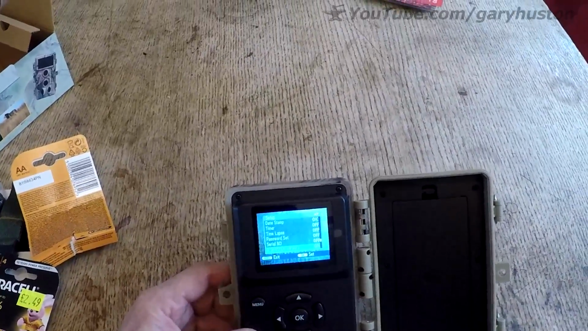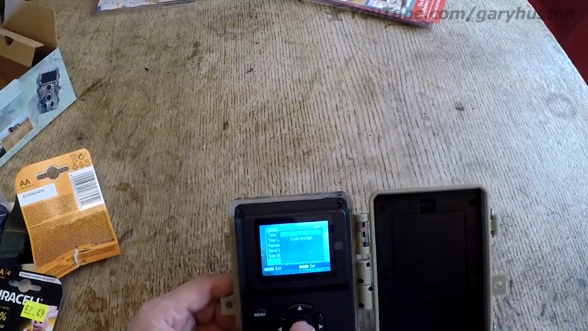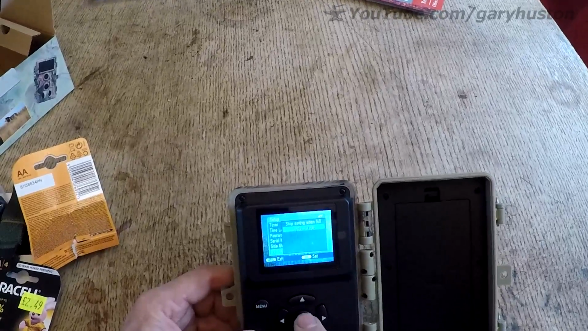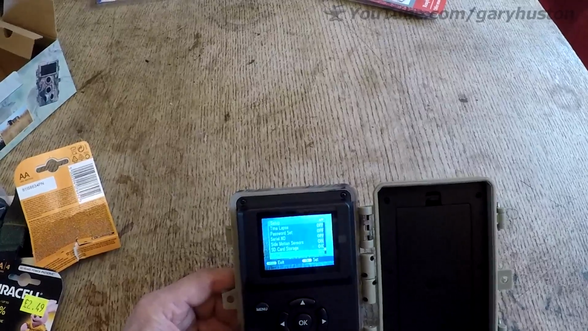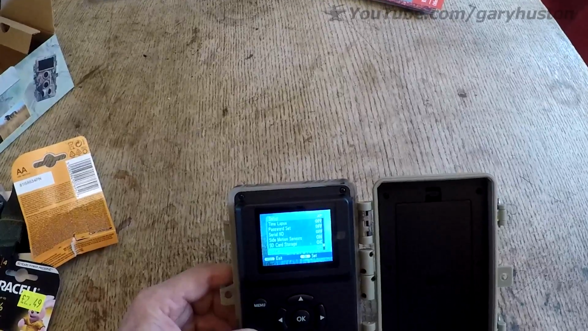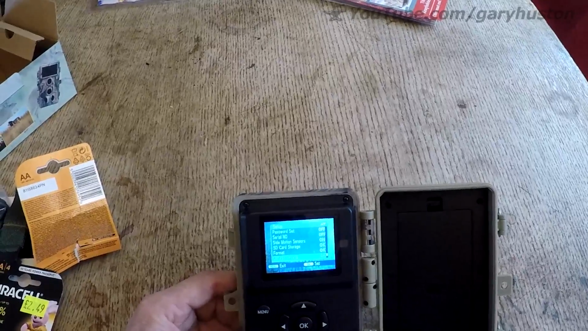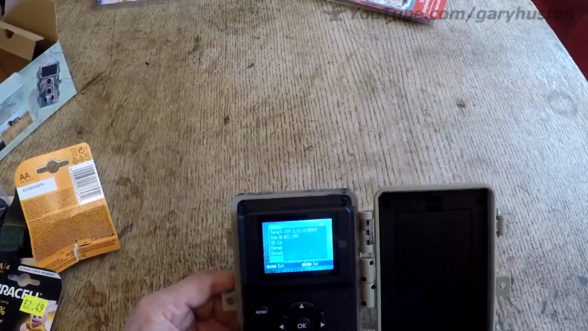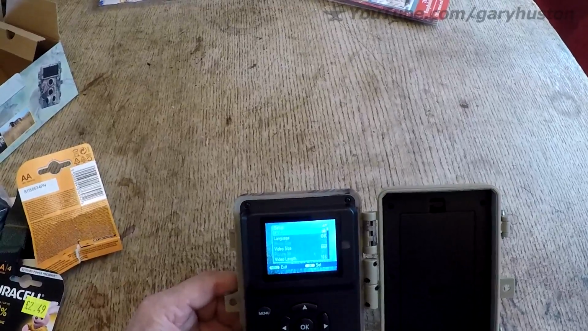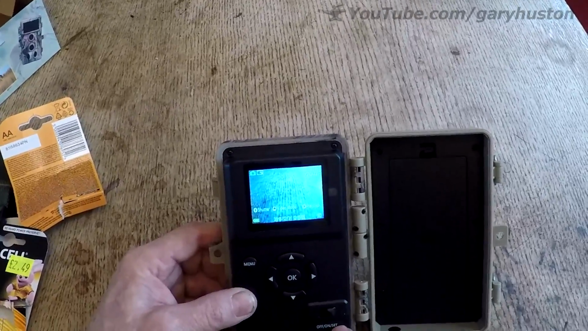Then what have we got? We've got format after that. I want to format this because this SD card came out of my previous machine, so I just want to format it to this one. So do that, yes, format. And that was very, very quick. Then we've just got default settings, yes or no, and the version of the machine. So I think that's about it. We can get out of that. And there we go, we're all ready to set it.